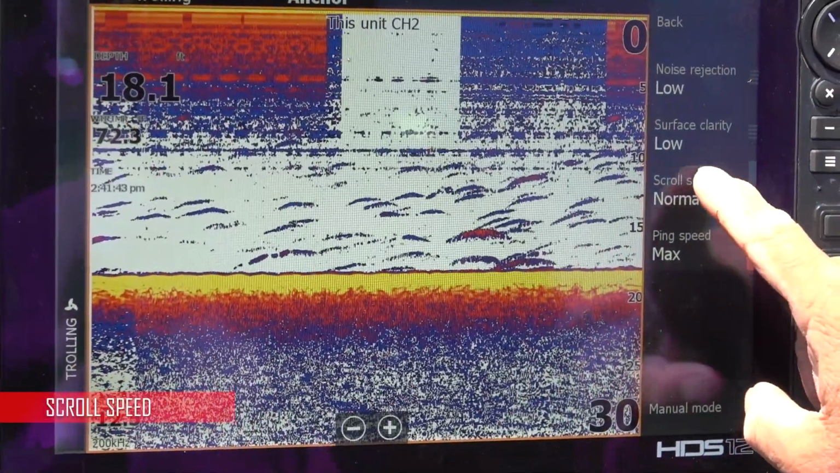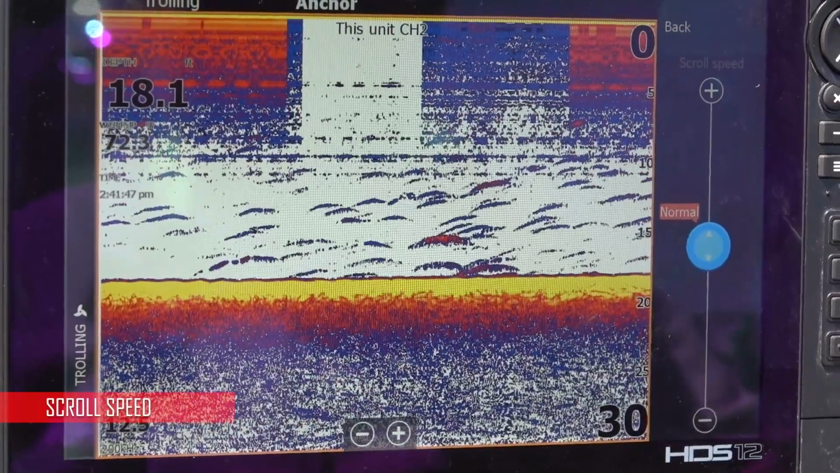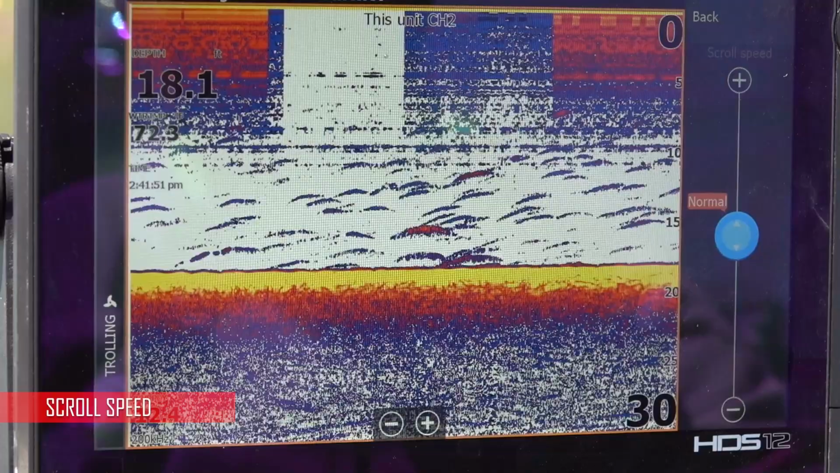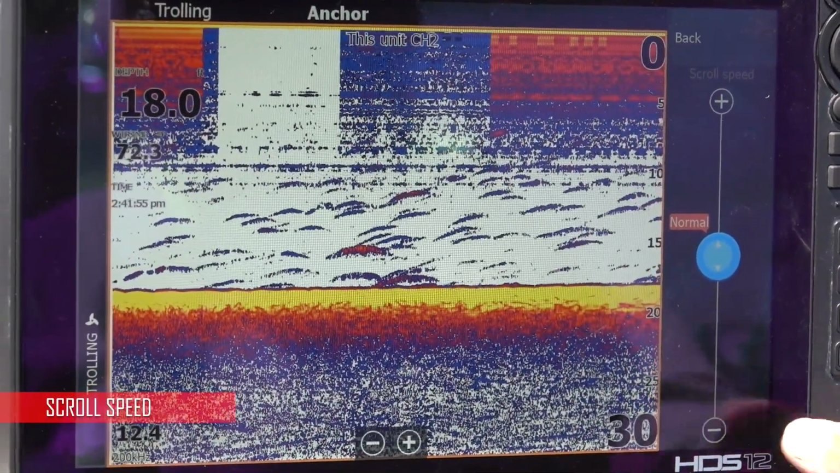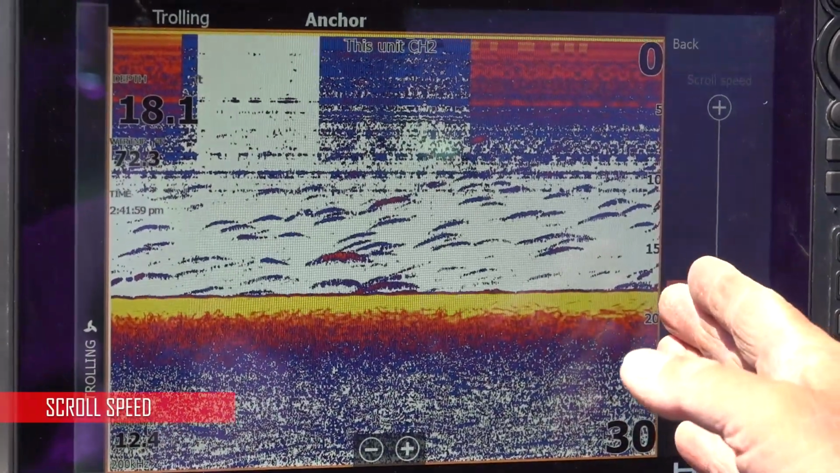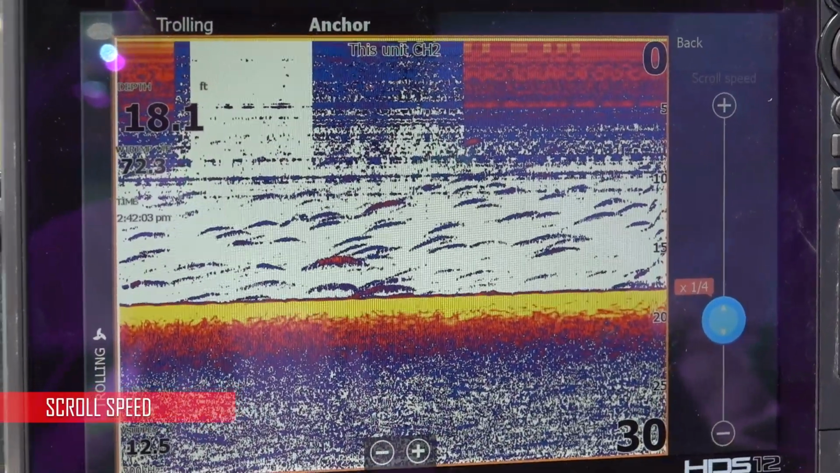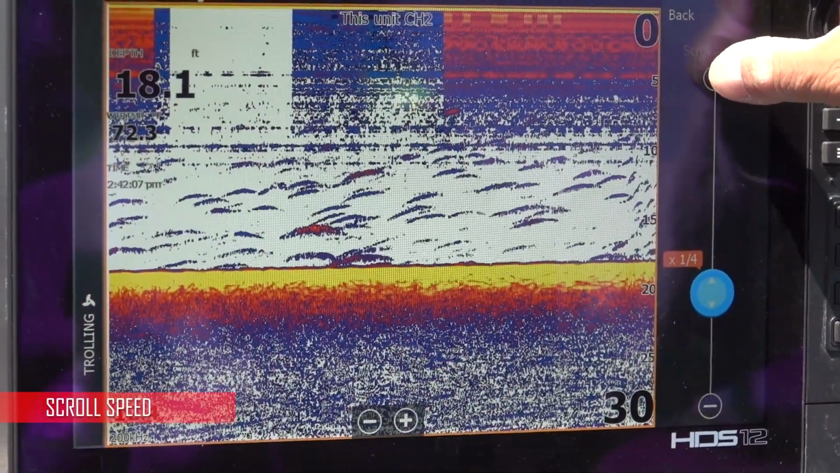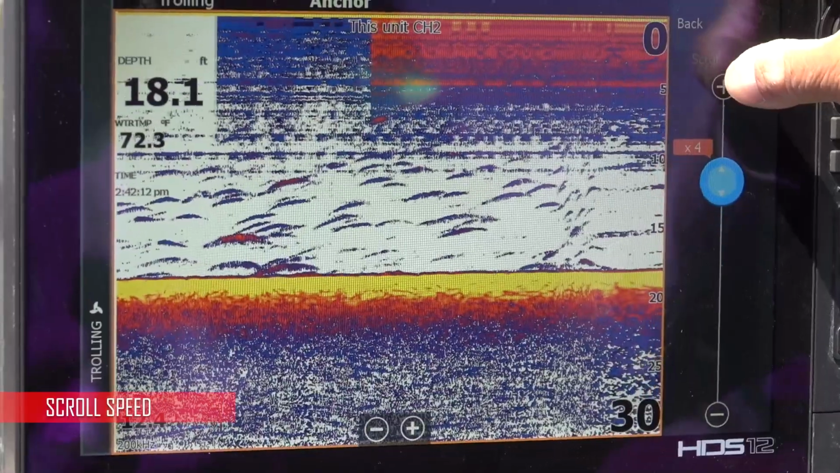Scroll speed, very important. Scroll speed is the opposite of your boat speed. So if I'm anchored, I'm going to leave it normal. If I'm going really fast, then I'm going to turn the scroll speed down. See how that picture is hardly moving across the screen? When you're going, just remember, scroll speed is the opposite of your boat speed. If I'm going really slow, cruising around looking at things, I want to turn it up.